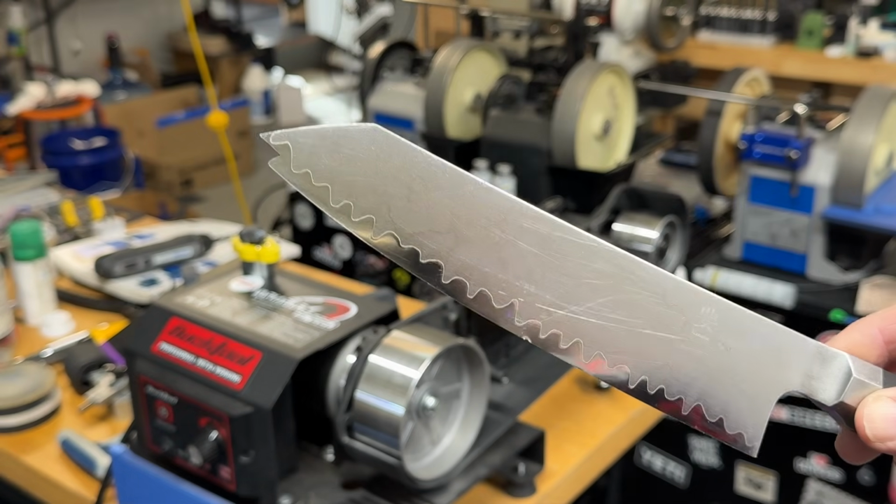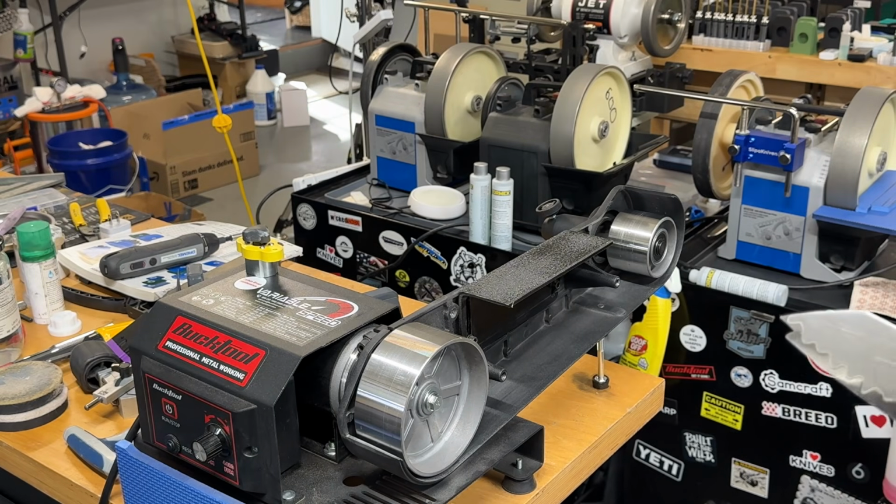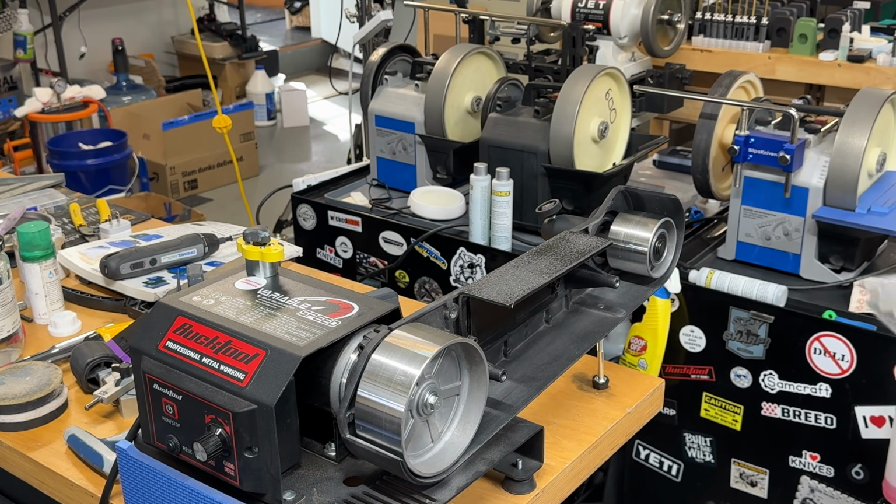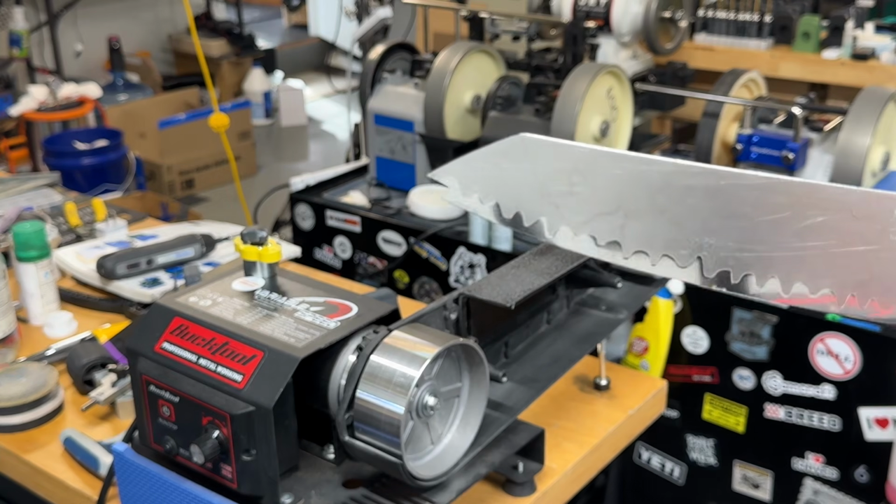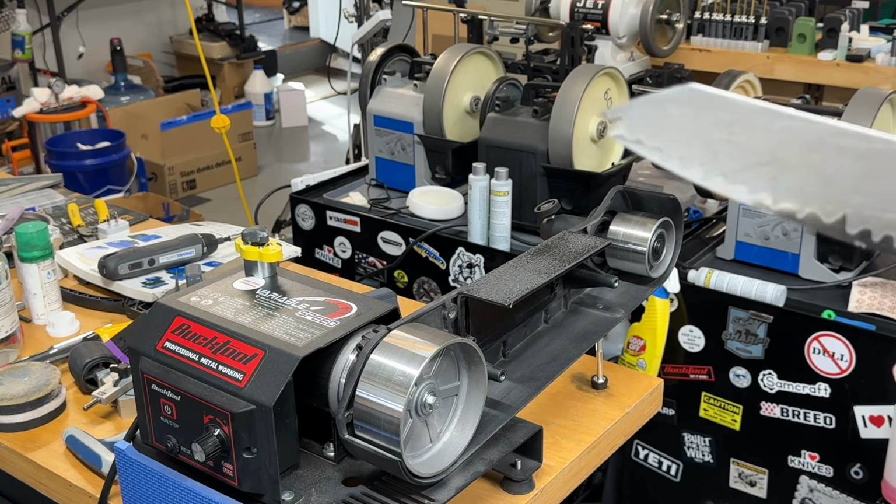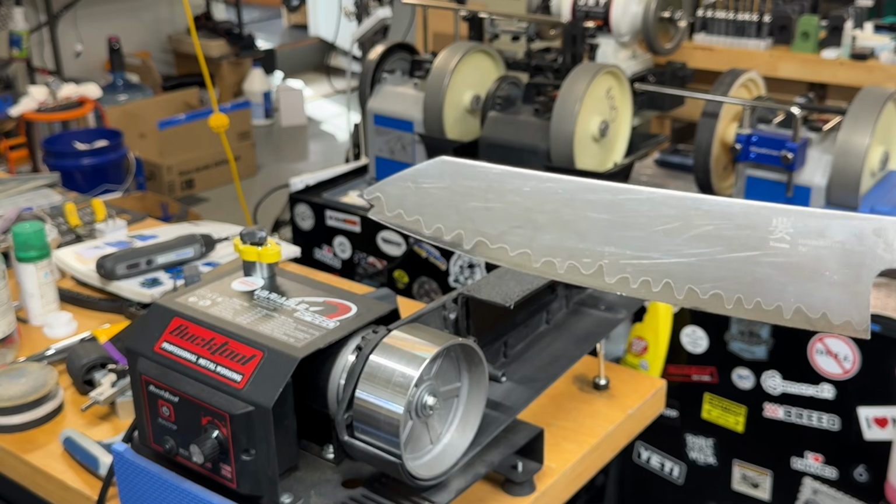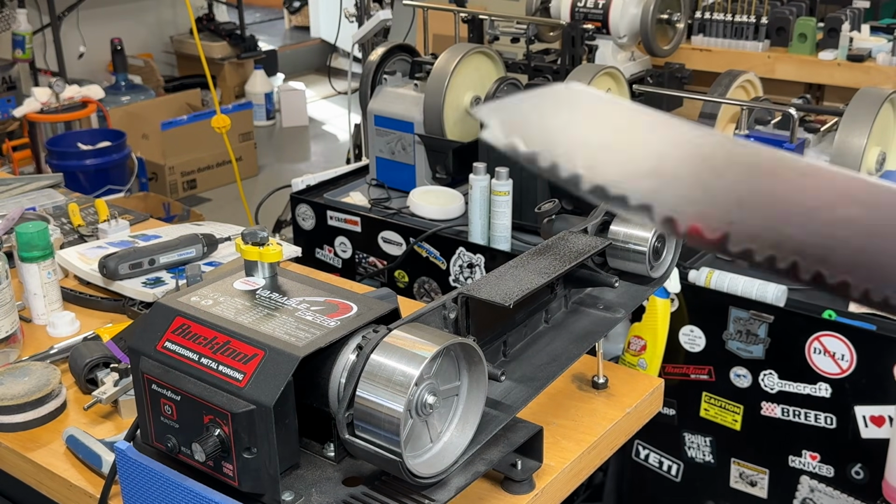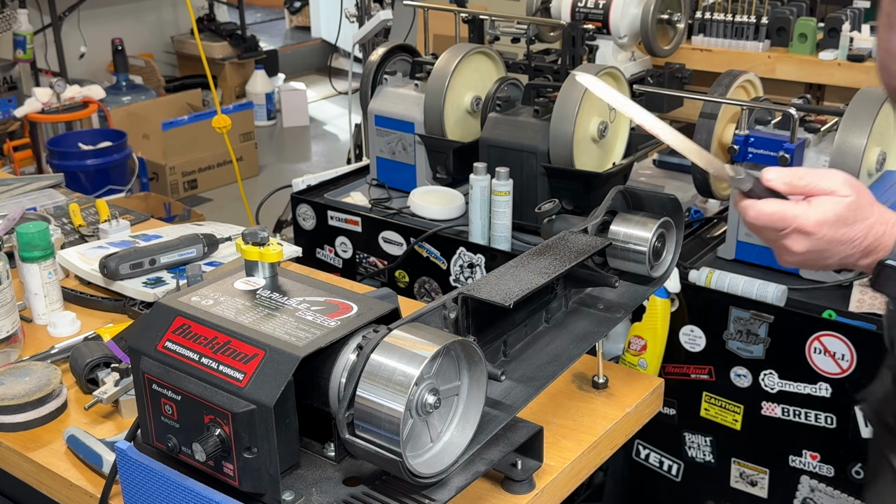I thought it would be fun with the new thermal camera to set that up and see what temperatures we get, because this is a pretty significant grind here, and we'll take a look and see what temperatures we start reading on here. And I will dip and dunk this when I have something like this. Some people you'll see spray it with sprayers.